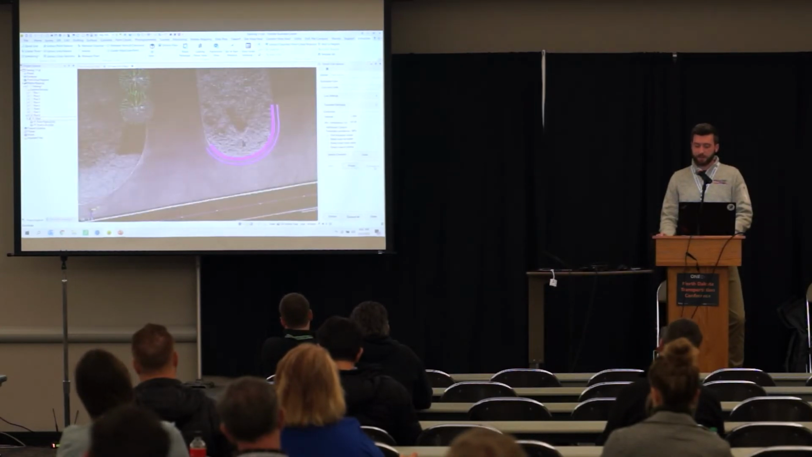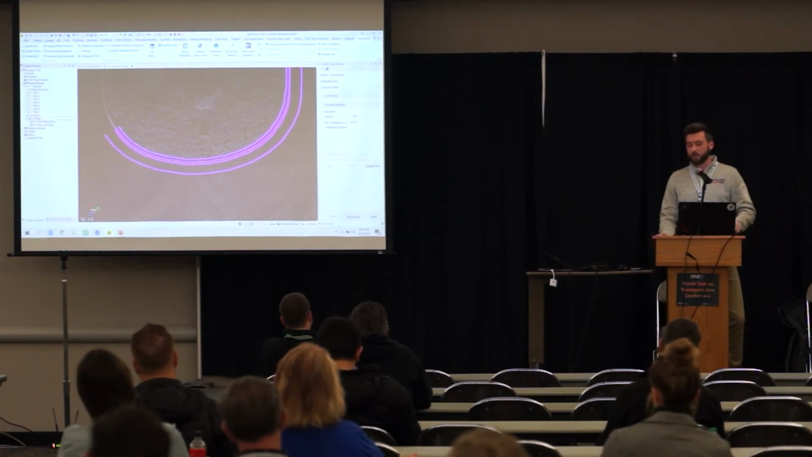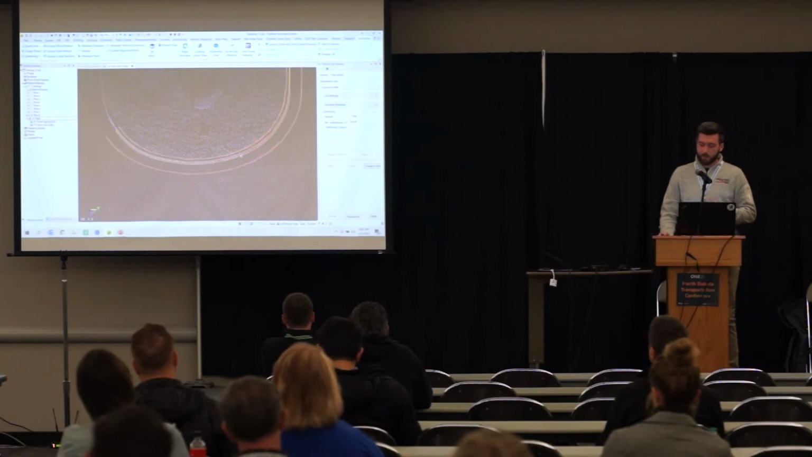I'm going to create the line work. So there's actually 4 brake lines that can be drawn there. I can remove one of the brake lines if I don't need it. But let's go on to the next thing.